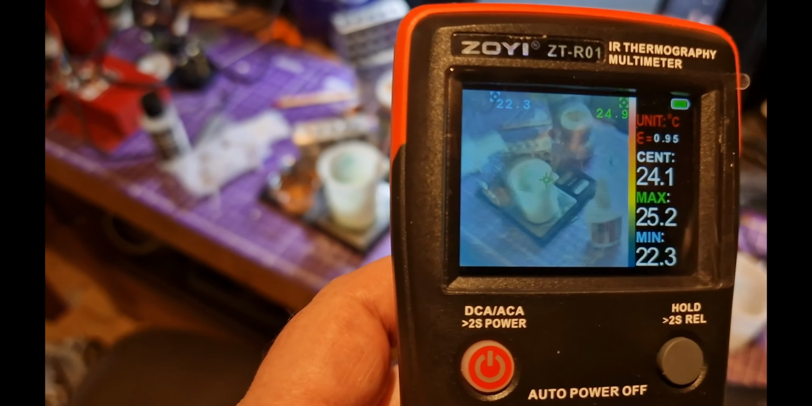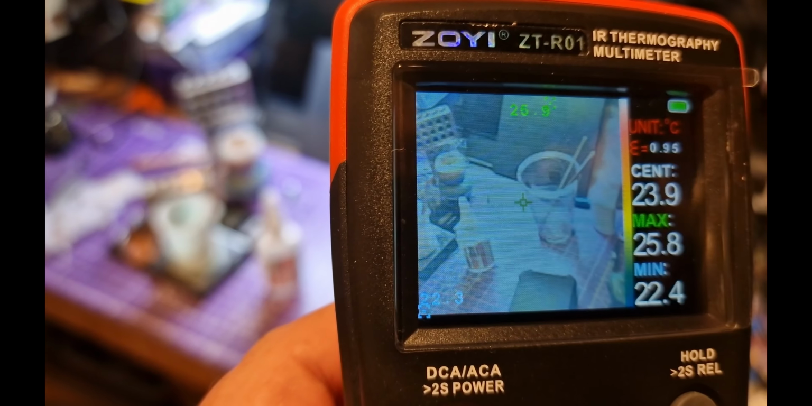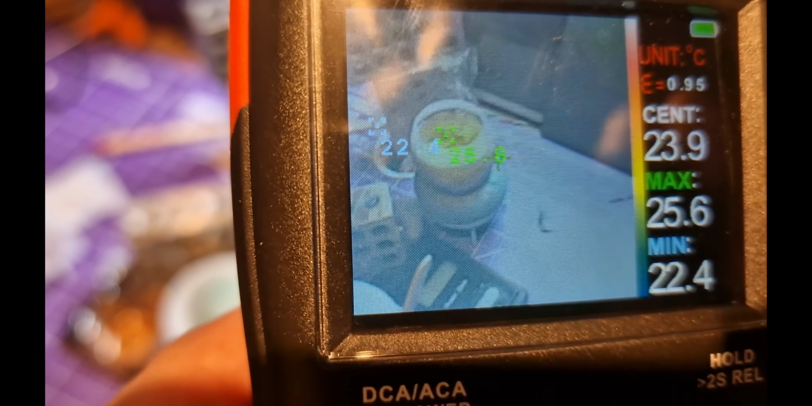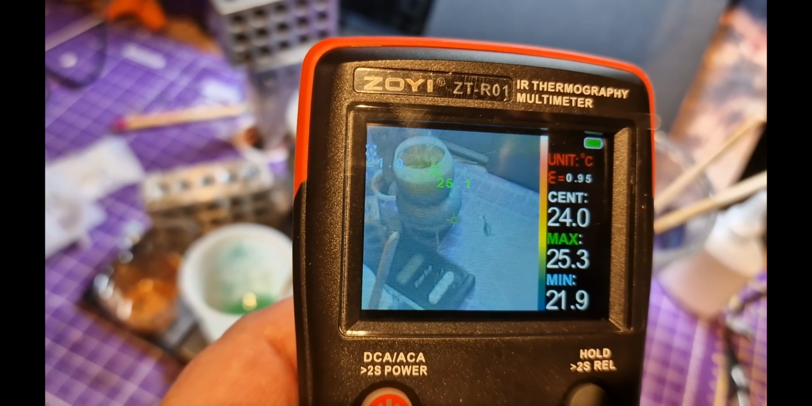So there's the rest of the desk, but you can see I'm getting a little bit of extra heat in the middle of that there. Yeah, so not what I wanted to use it for, but there's definitely a use in this.